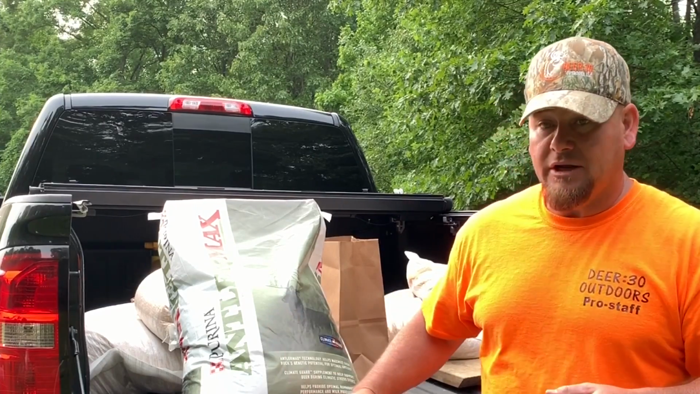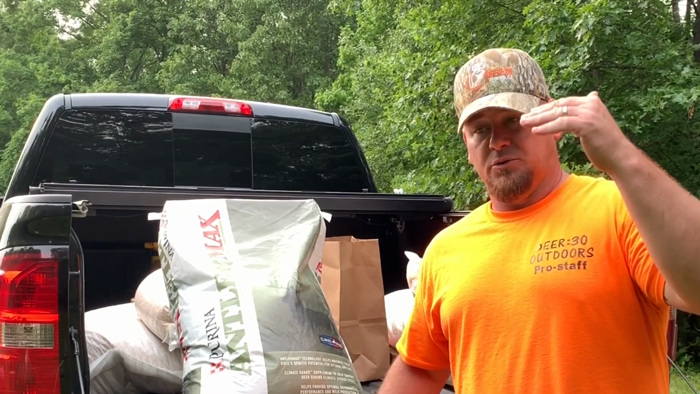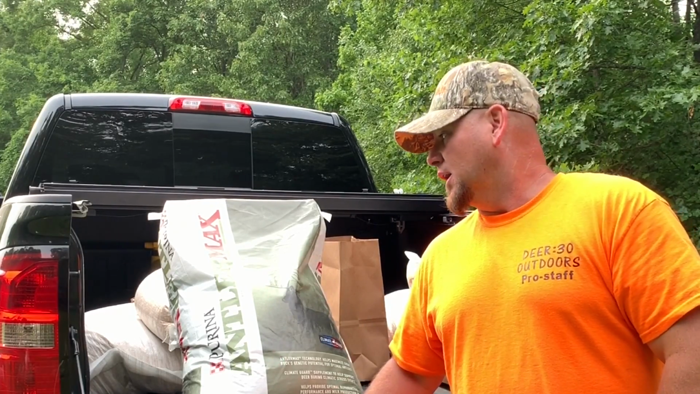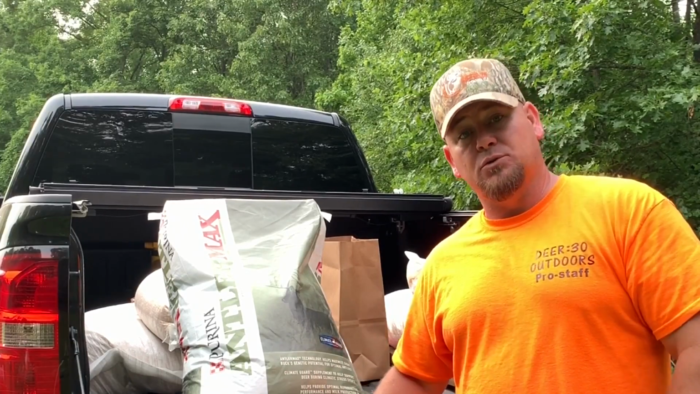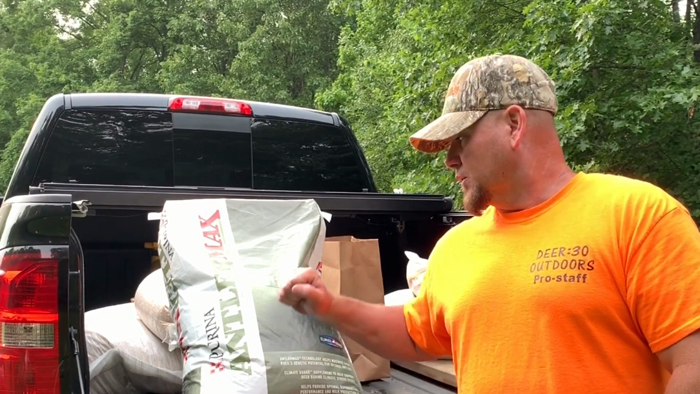We got the Purina Antler Max. So this feeder, I believe, holds 250 pounds of corn. So we're basically going to put a half bag of corn in, a quarter bag of this, half bag, quarter bag, so on and so forth till it's full. But we got the Antler Max out here. And it also has the climate guard, just in case we do wind up having a really dry summer. It'll help the deer maintain that antler growth through a drought. So we're gonna get that out.